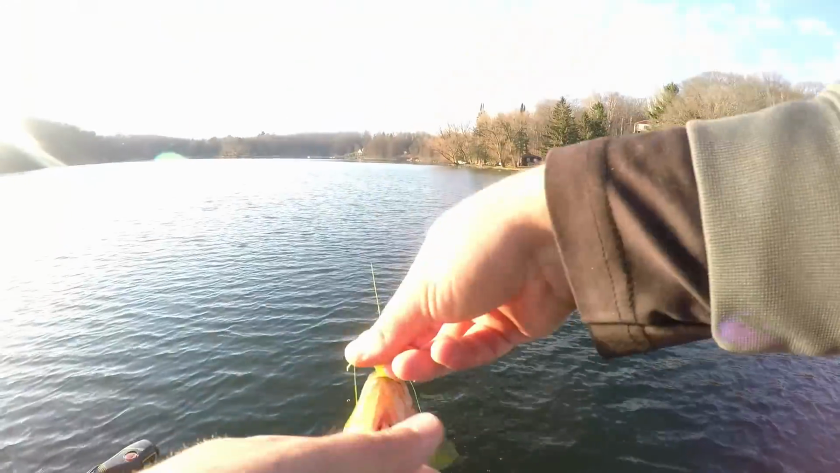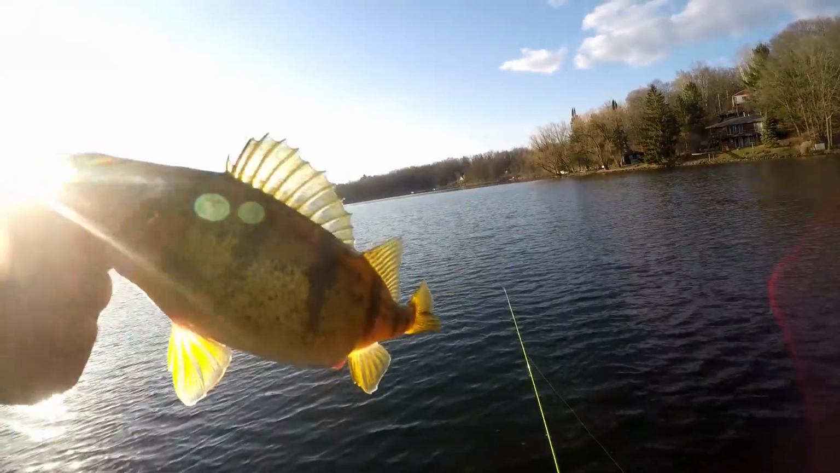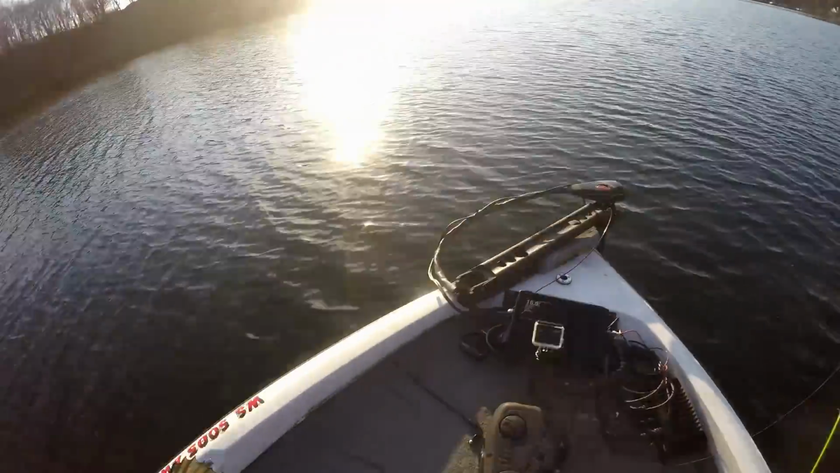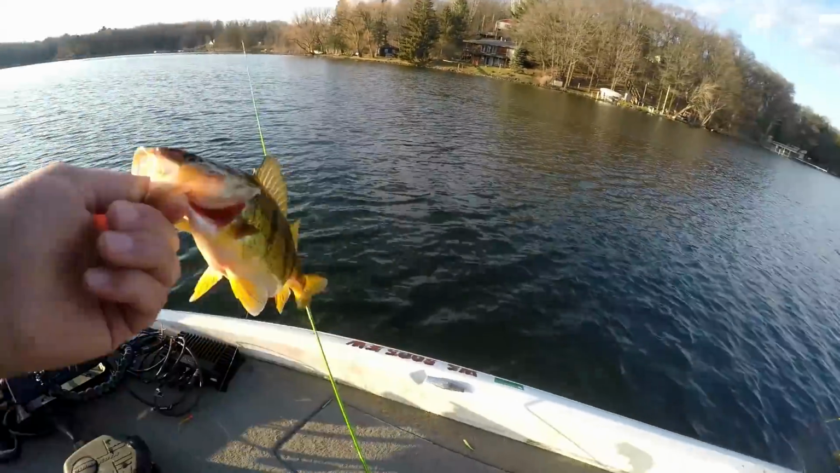Wow. I didn't know these size of perch were in this lake. That is a jumbo. It's an 11.5-inch perch right there. My goodness.